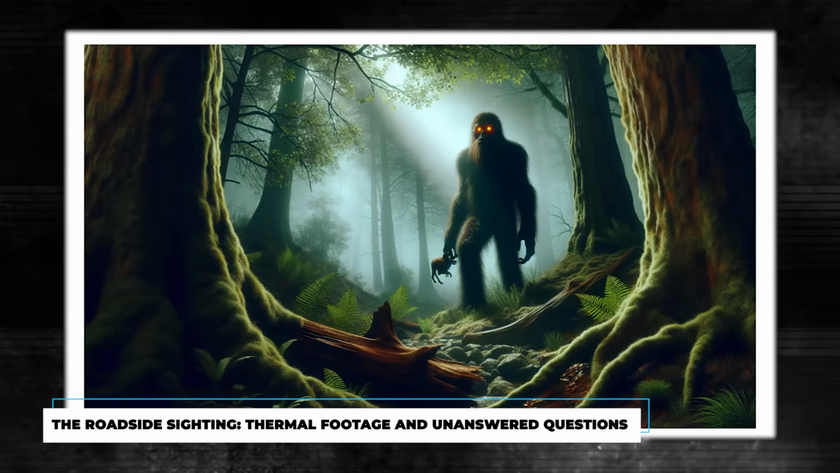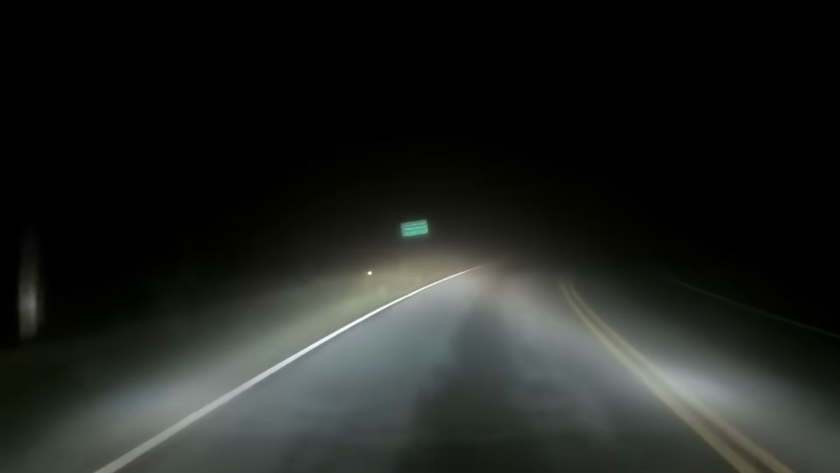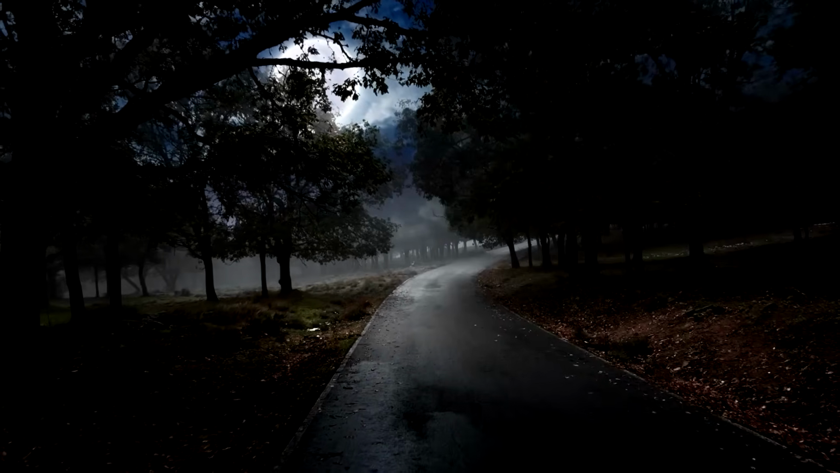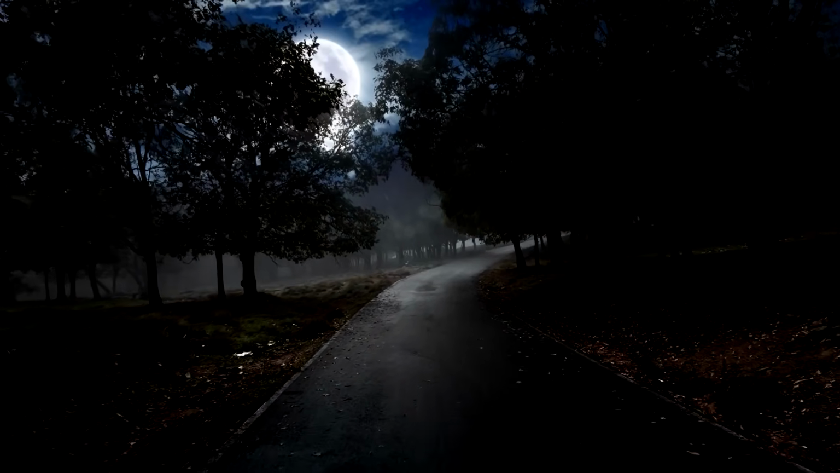The roadside sighting, thermal footage, and unanswered questions. The search continues. The team moves on, heading toward a new location, the stretch of road that has become known for its frequent Bigfoot sightings. The area is quiet, isolated, far from the hustle and bustle of populated areas. Here, the forest looms heavy on both sides of the road, a dark and seemingly endless stretch of wilderness.